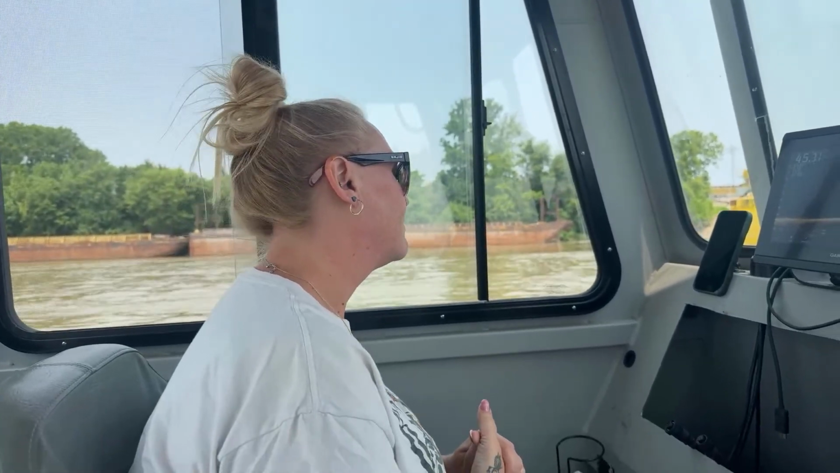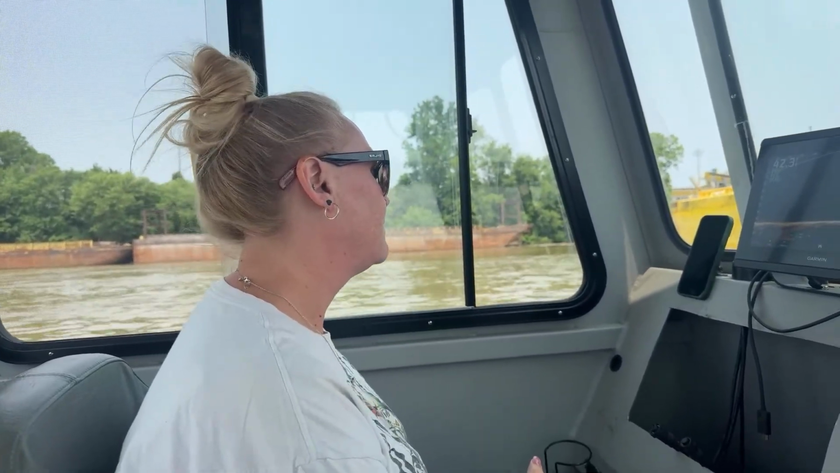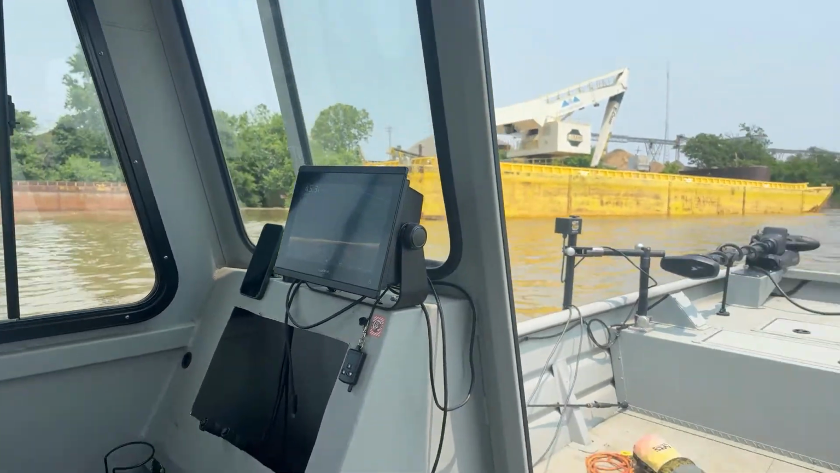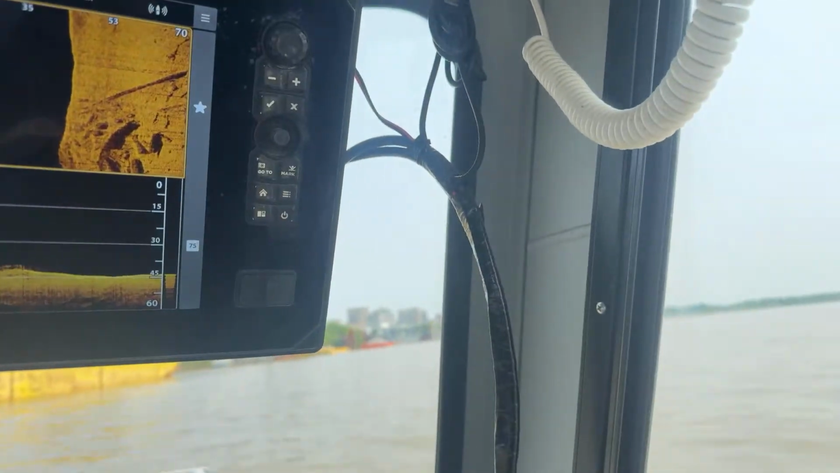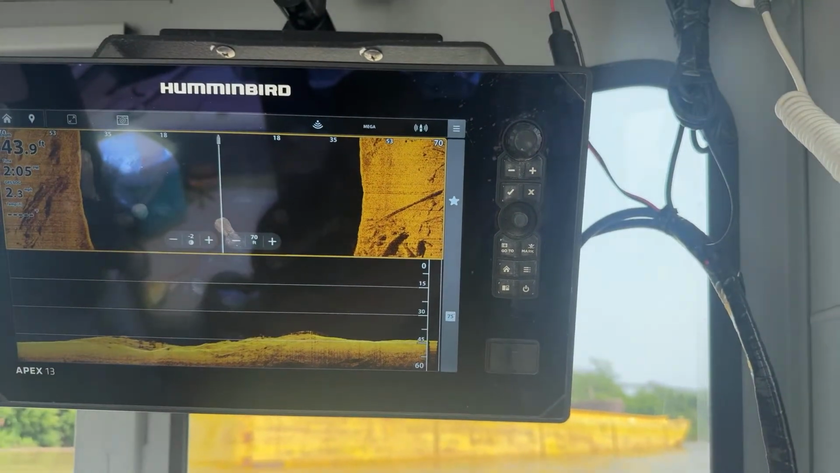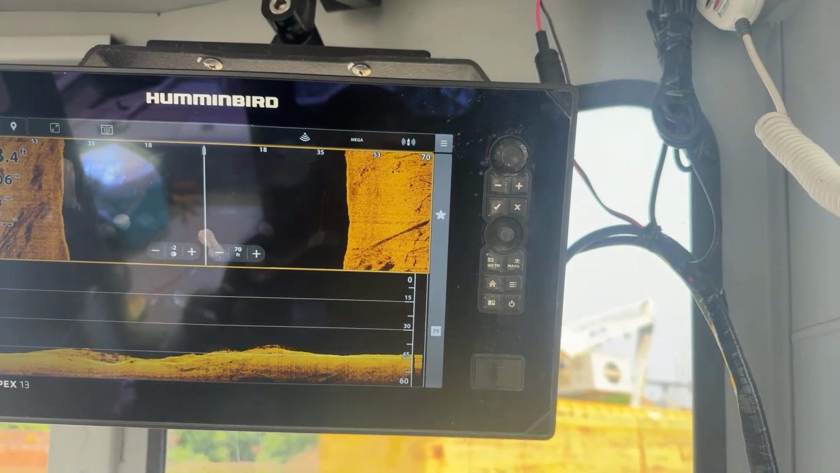Searching this in this high current, we're not going to rule it out completely. I am going to check it pretty thoroughly, but there's always a chance that we need to recheck it. So I'm going to let you guys see the sonar while we get ready to go underneath the bridge. I don't want to go underneath this boat. Yeah, let's not go underneath that boat.